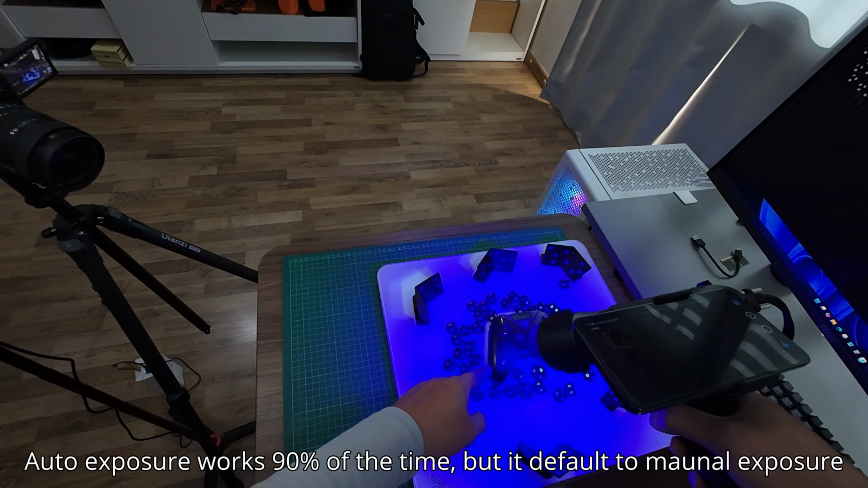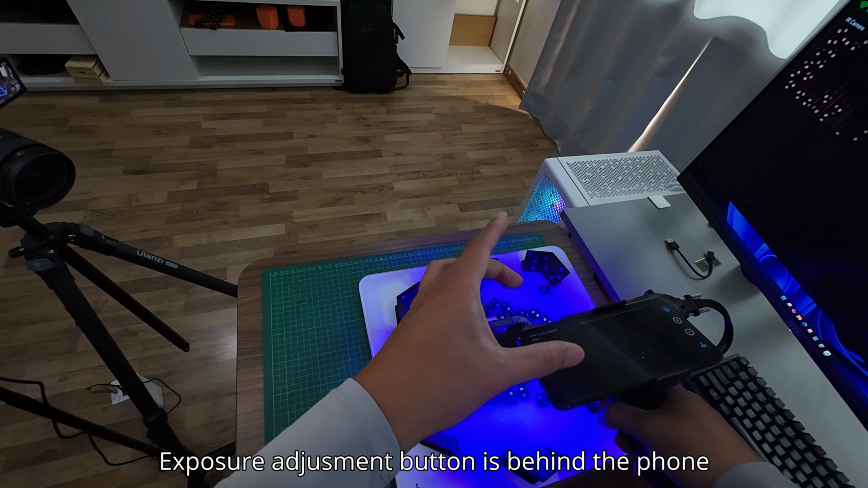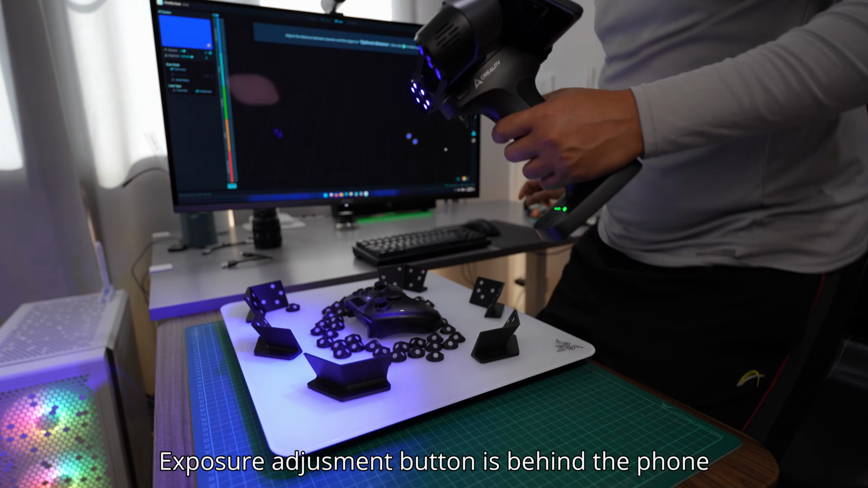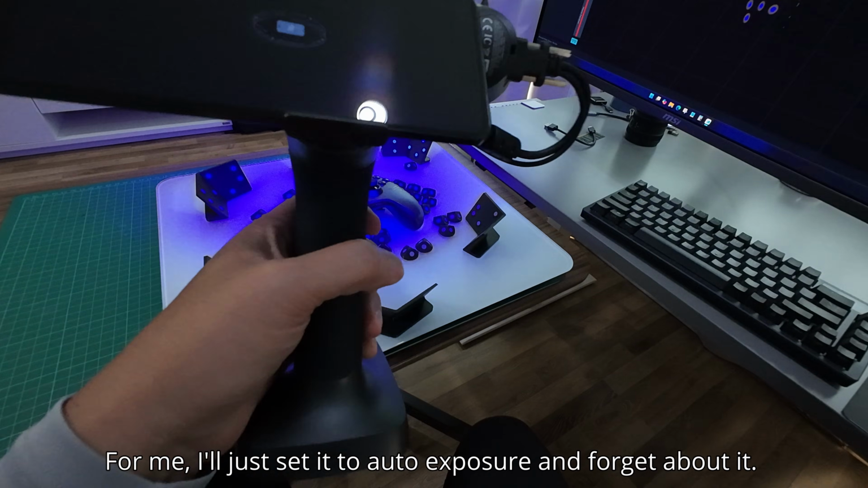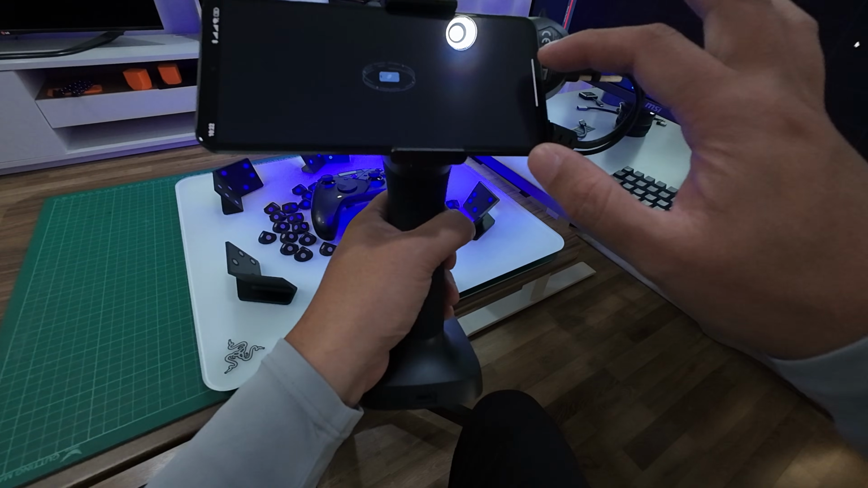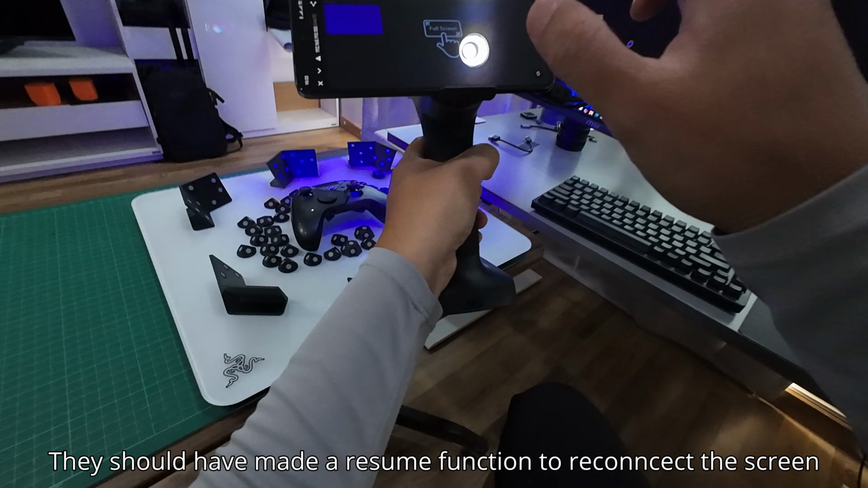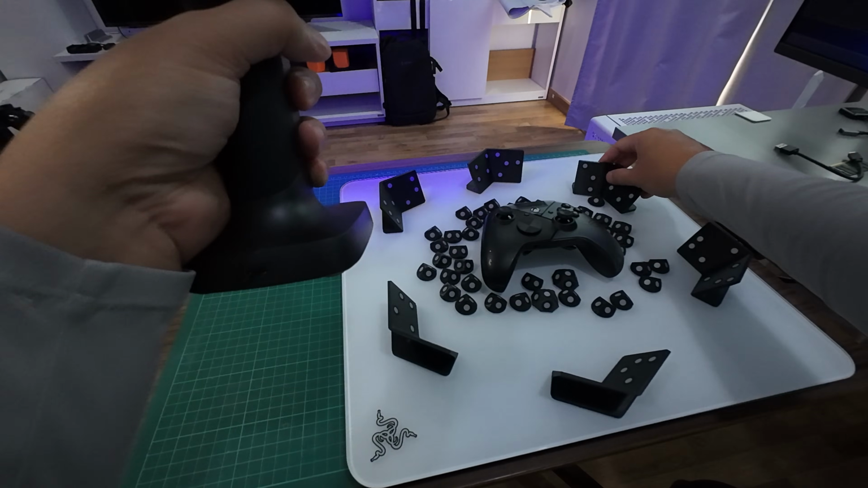I think the exposure is incorrect, it's too dim. So you can't change exposure in this mirror mode. You need to exit and then you can change the exposure here. I change it to automatic. So I will need to mirror the screen again. Once you exit, you need to mirror the screen again to come back. That's not very convenient, isn't it?